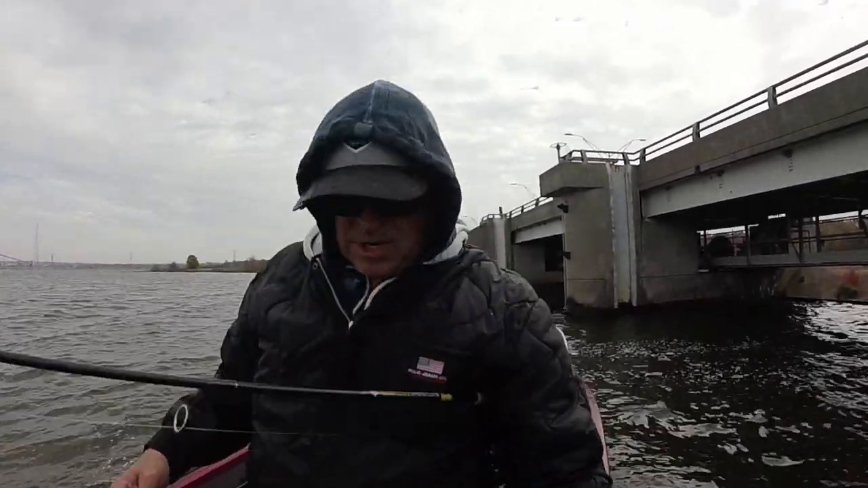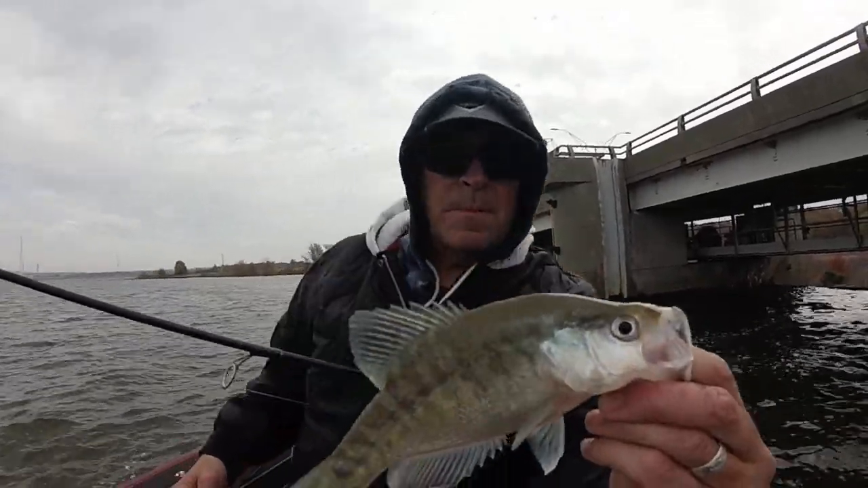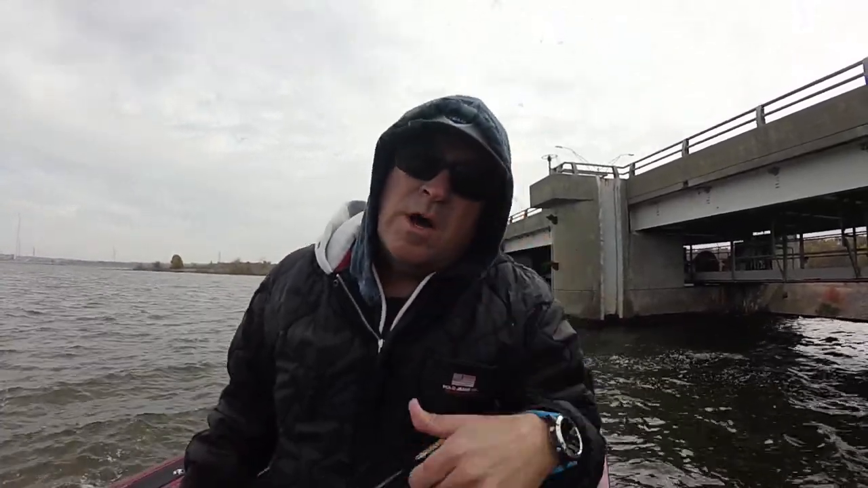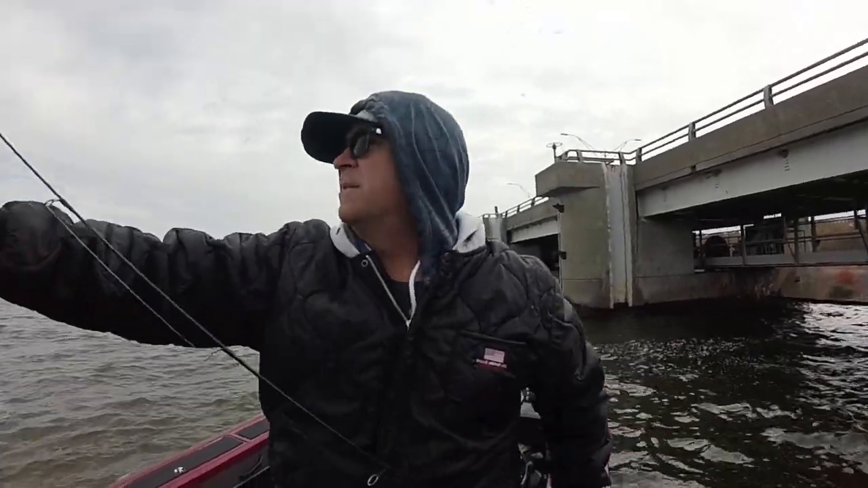The neat thing about these crappie when you're catching them that fast is even though this is probably a 10-inch crappie, we'll save him till next year when he's 11, 12, maybe a 13-inch crappie. So it's easy to cull the fish when you're catching them every cast.